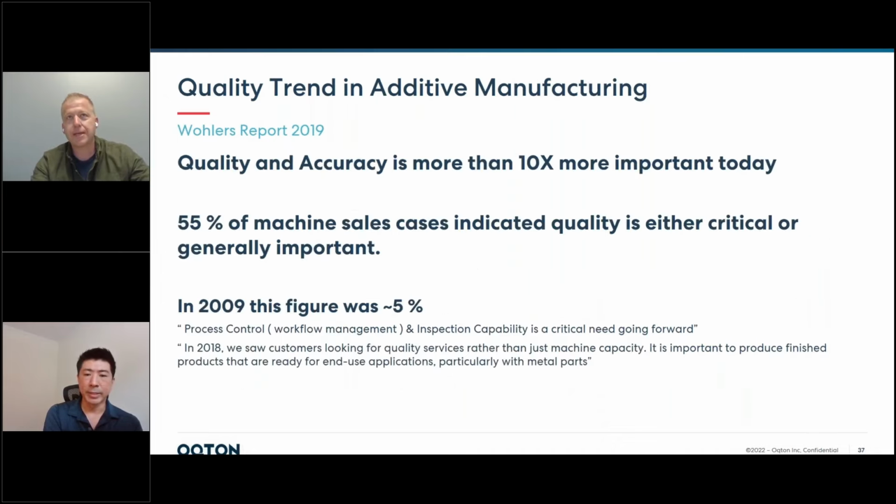So I want to also reiterate this point from earlier, which is that in additive manufacturing, quality and accuracy are 10 times or more important today than they were in 2009 or in the early 2000s. So I just want to hammer on that. I'm looking at the data and I'm thinking that's actually probably even more so today, right? With the cost of material goods and the logistics involved, you have to get it right the first time, right?